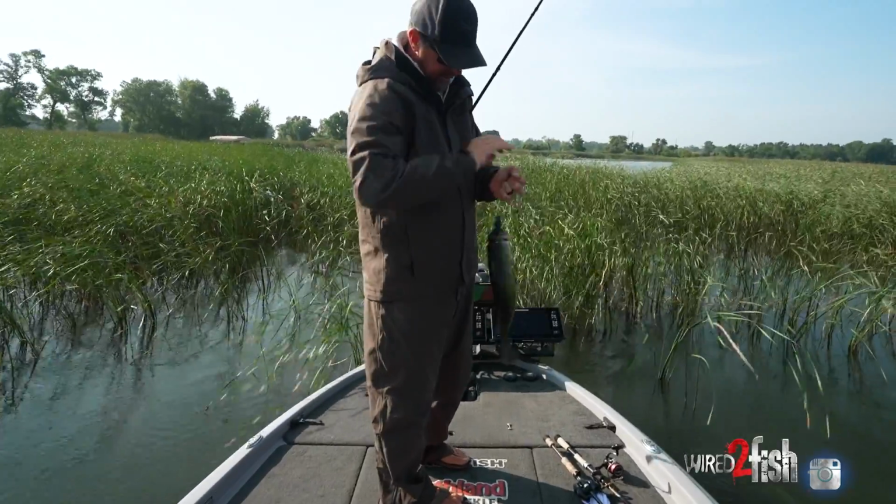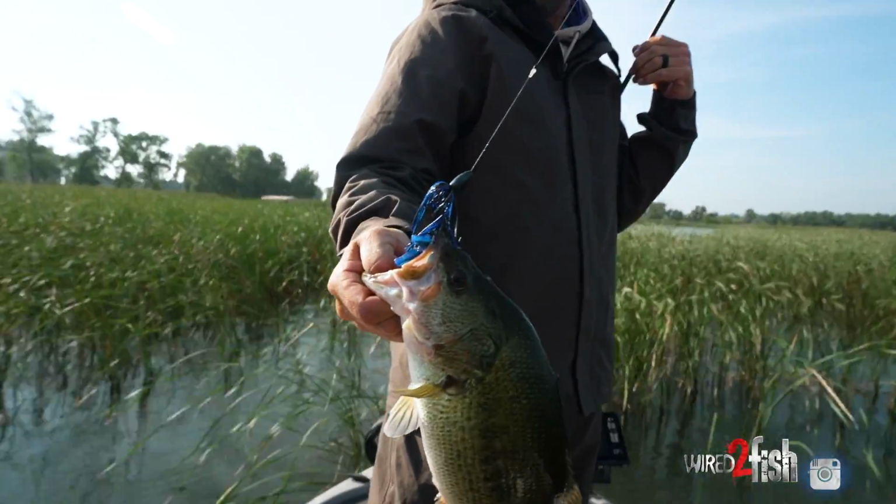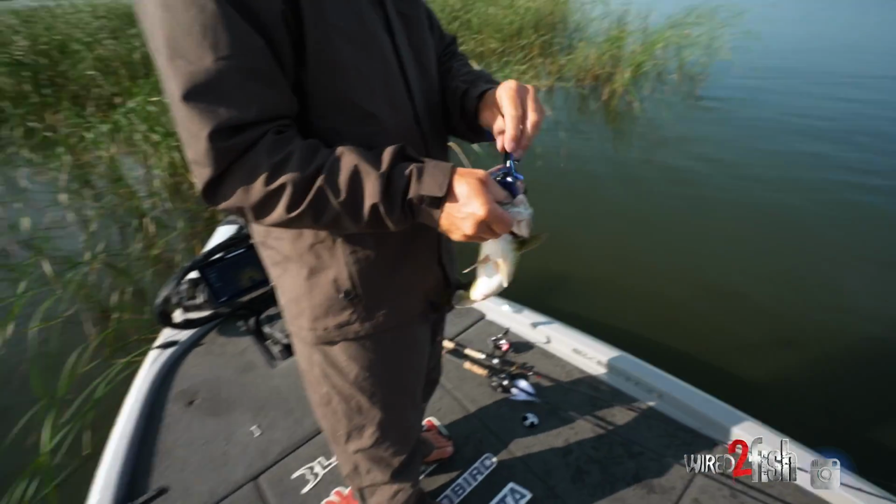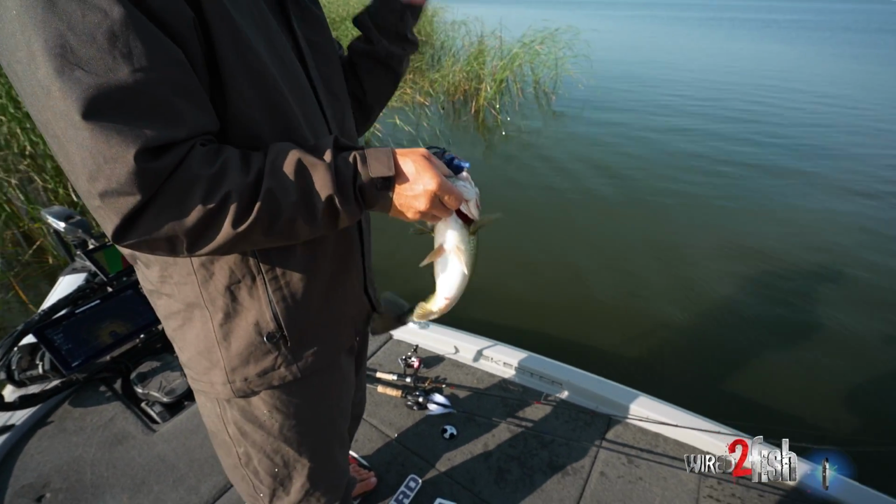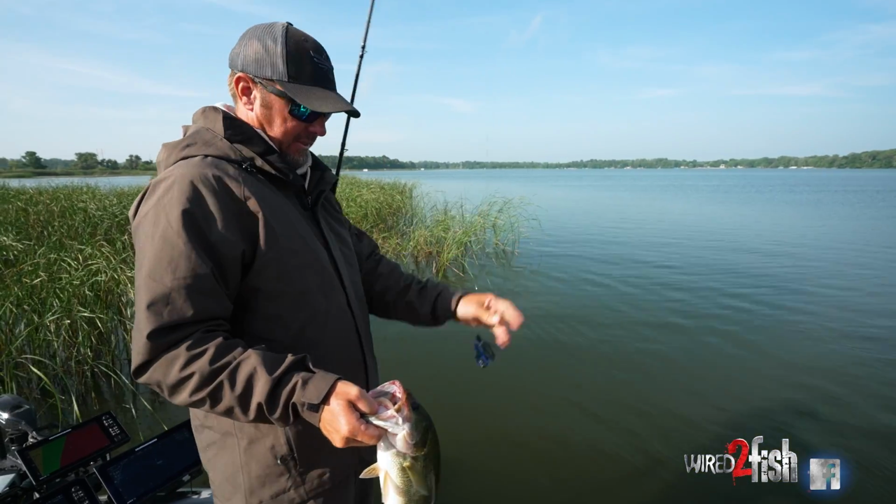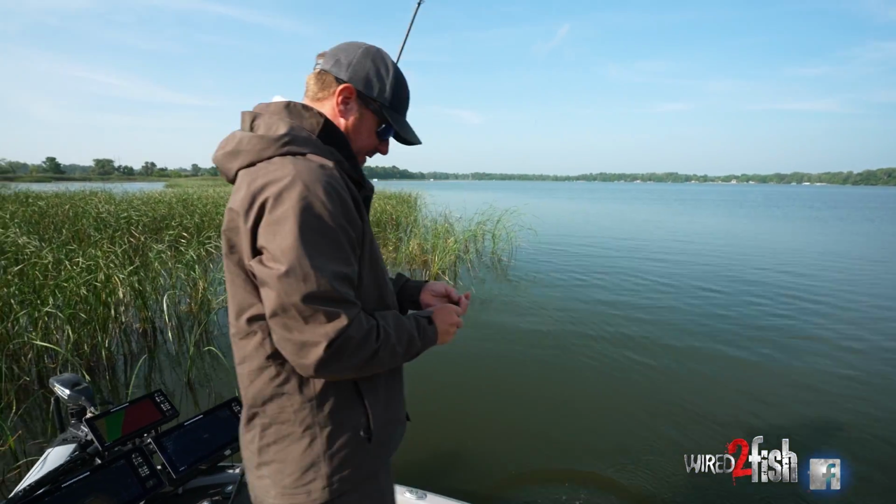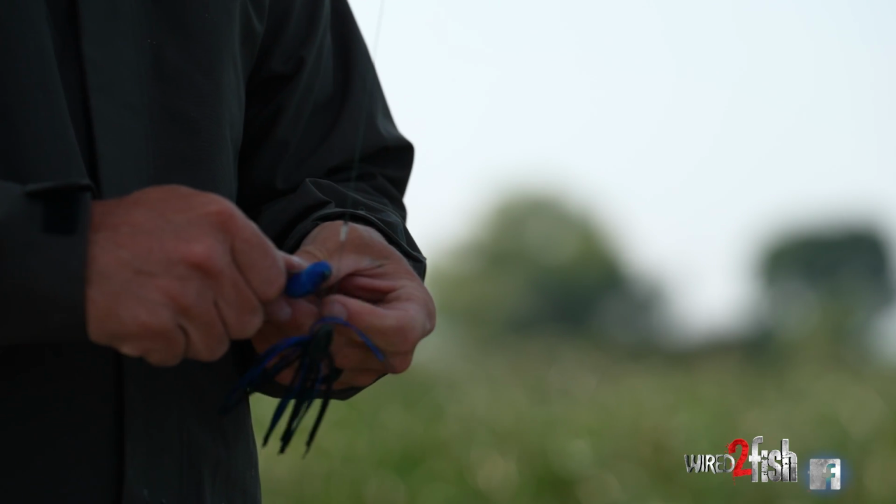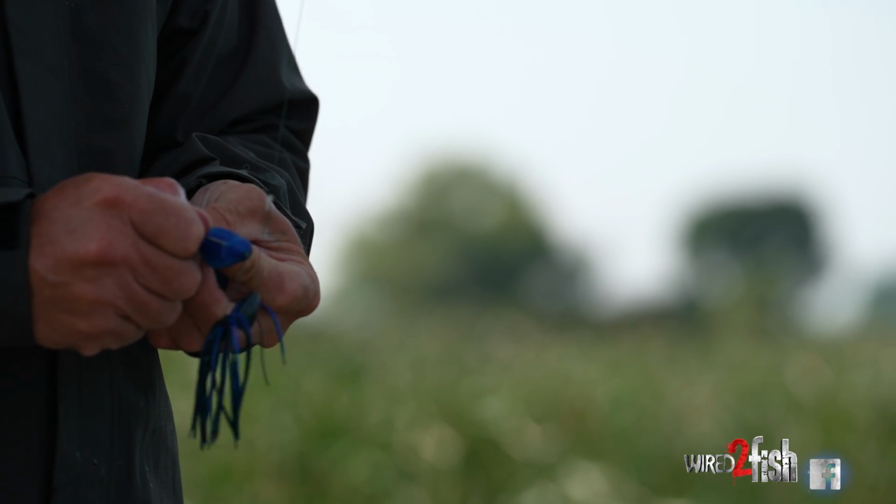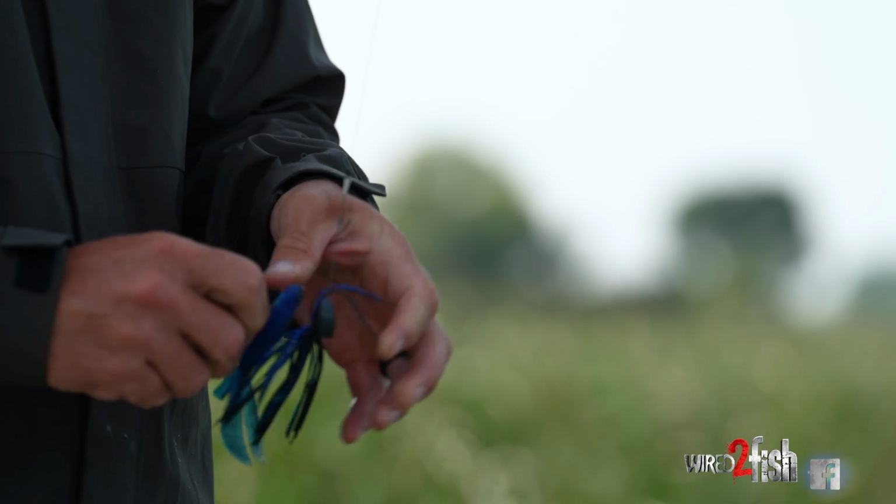That didn't take long. Didn't take long at all. Right in the schnoz. Flipping some shallow cattails, I guess. Nice healthy fish. One with a punch rig setup, 1 ounce tungsten, 5/0 VMC hook, red line. One with black and blue.